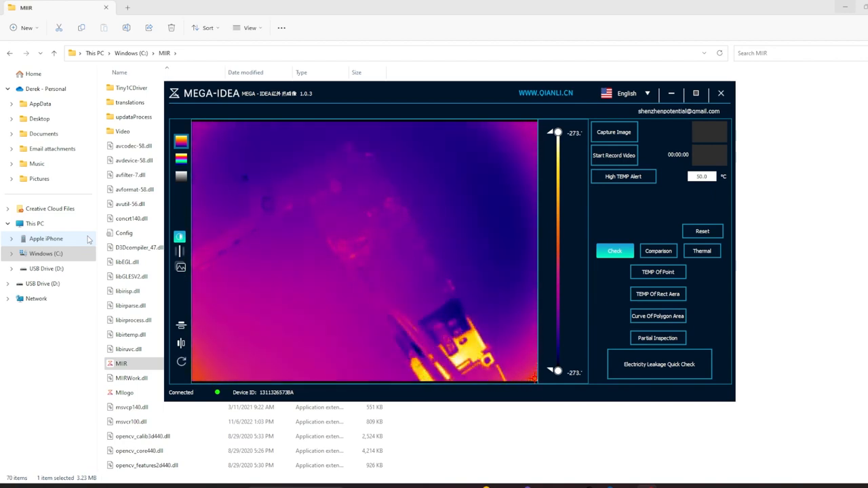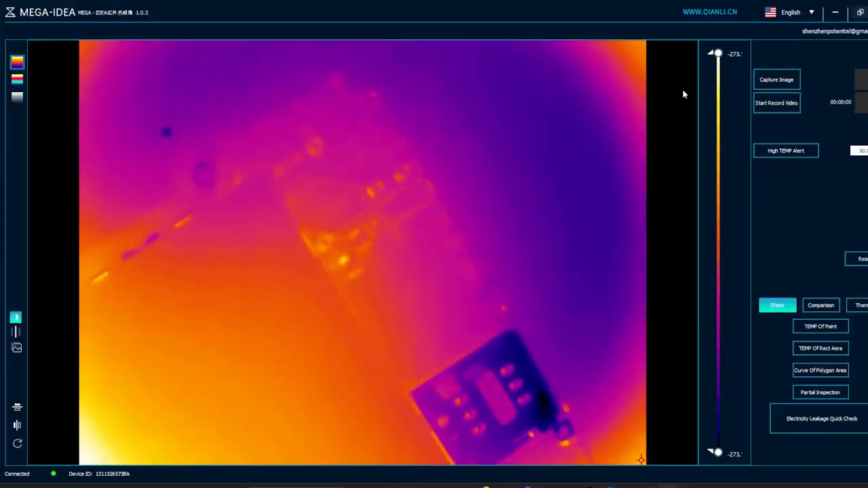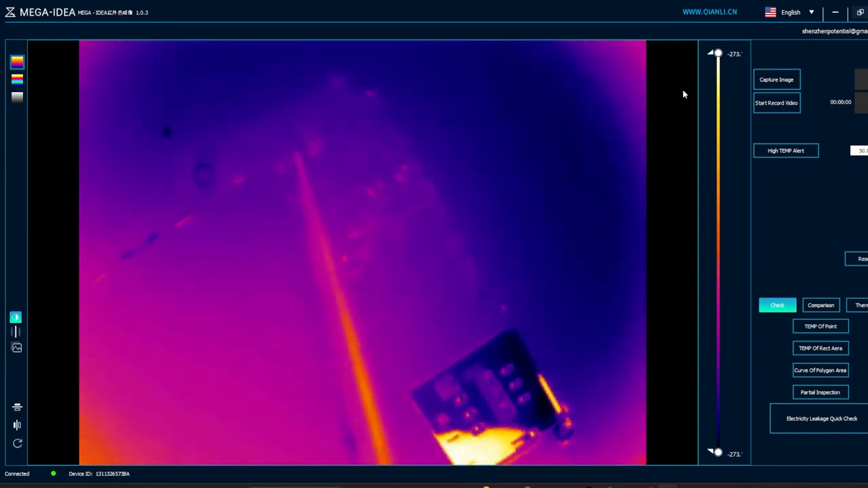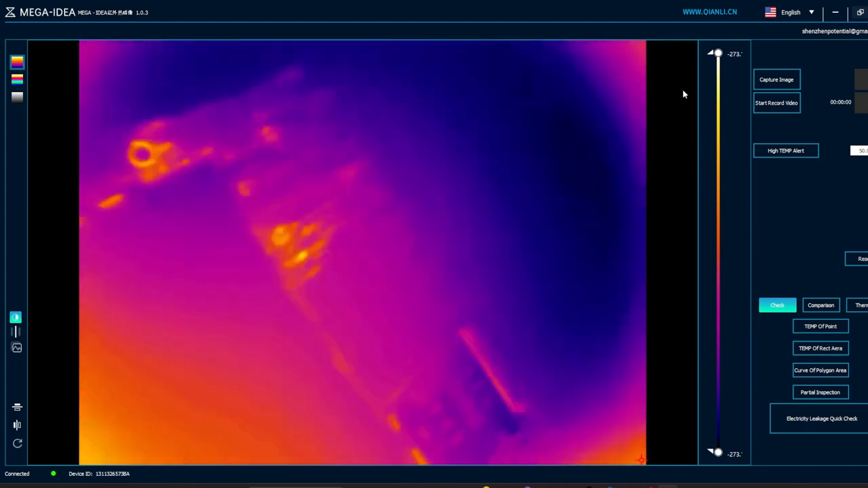So that's a really good image. Especially if we make it even larger. I mean, look at the image on that SIM card tray. I know that I don't have any heat in this board right now, but that being said, you can still make out the connectors, everything. This is a really good camera.